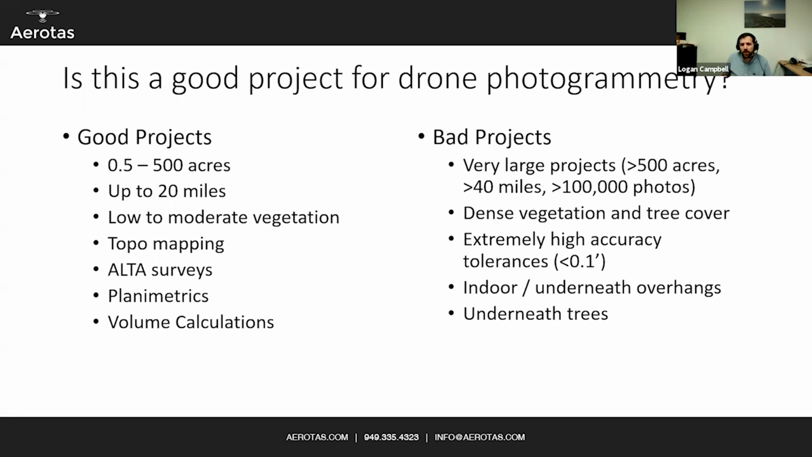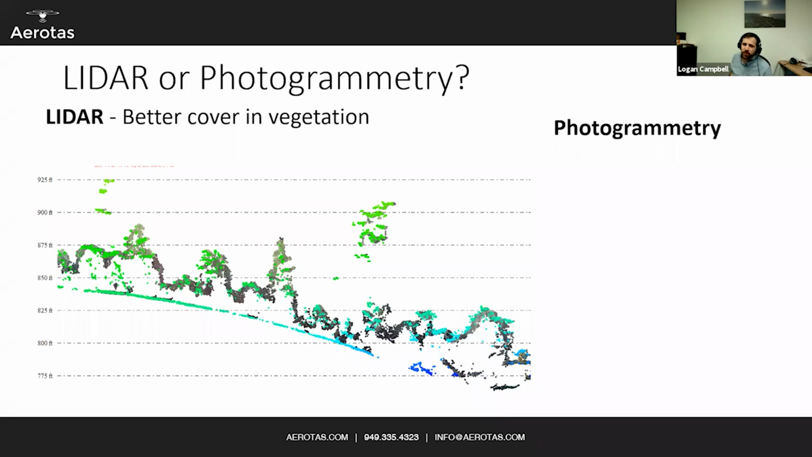Well, what about with LiDAR though? So let's talk about LiDAR and photogrammetry. Well, LiDAR's huge, unambiguous, complete benefit over photogrammetry is that it provides better ground cover in vegetation. That is the number one main benefit with LiDAR that photogrammetry just can't compete with. This is an actual project here that was flown with both. This is a profile view of a hill that was going down into a stream with a lot of vegetation. I believe this was in Northern California as well.